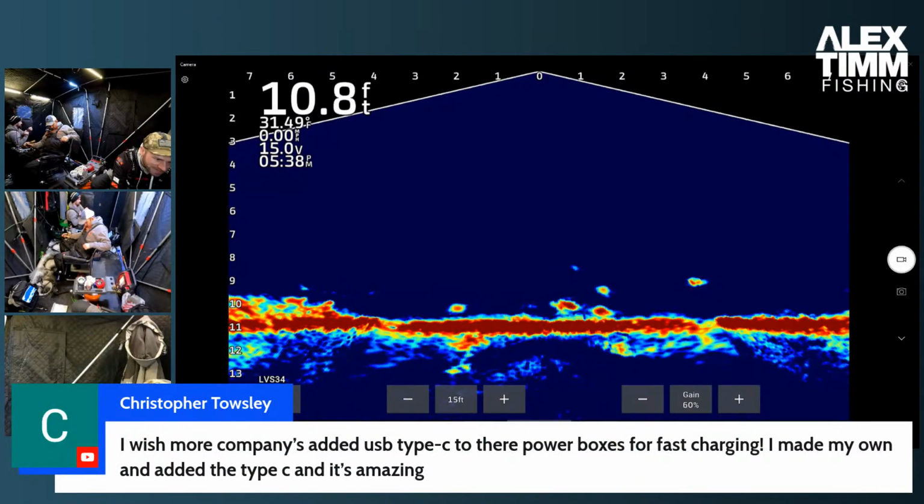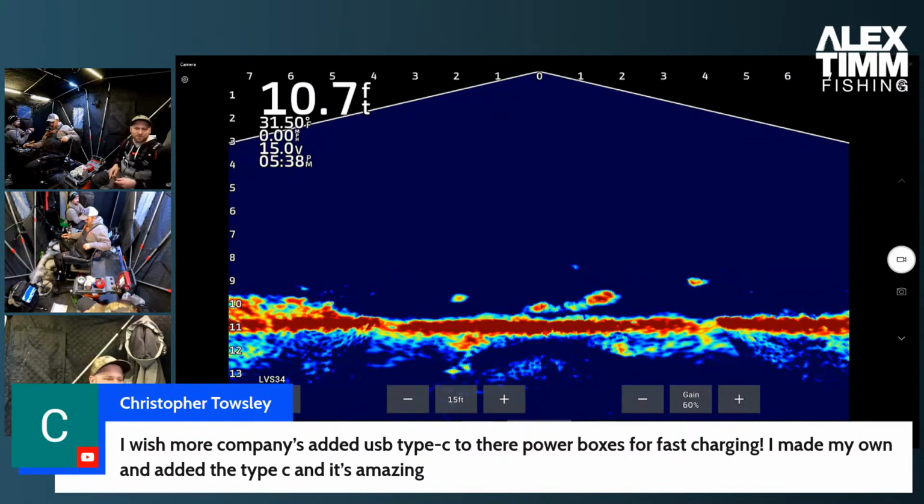What's up, Christopher Towsley? I wish more companies added USB Type-C to their power boxes for fast charge. Yes, I made my own and added the Type-C, and it's amazing. I expect that to happen in the near future.